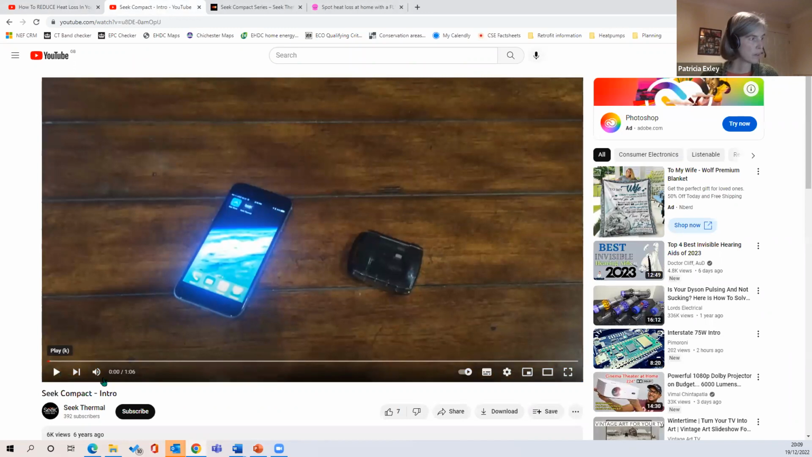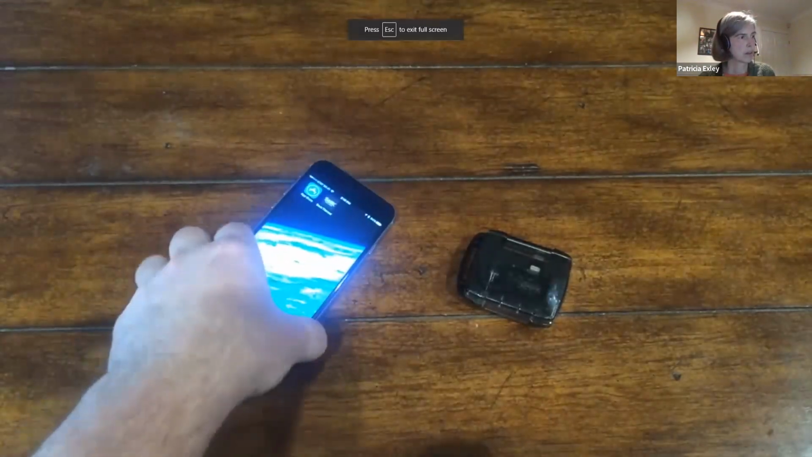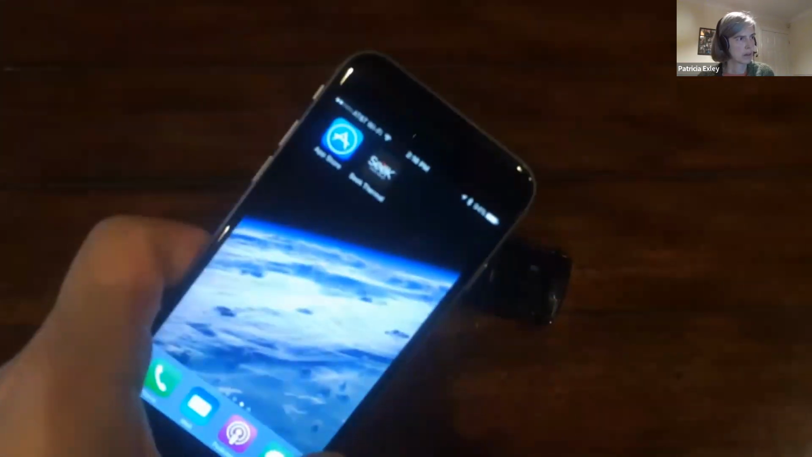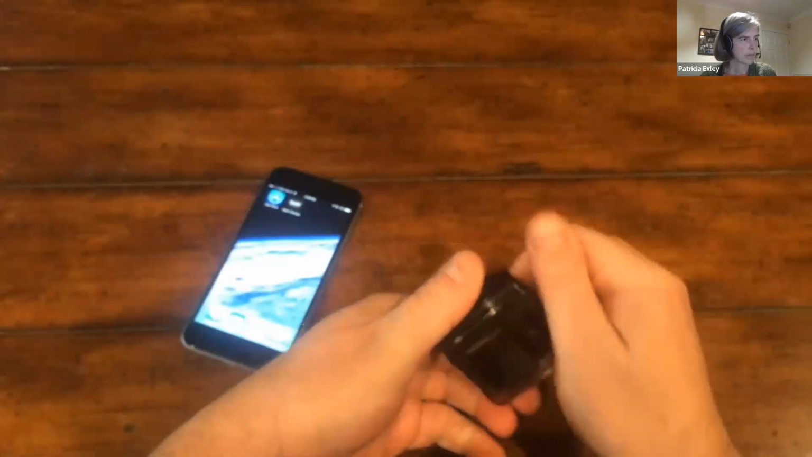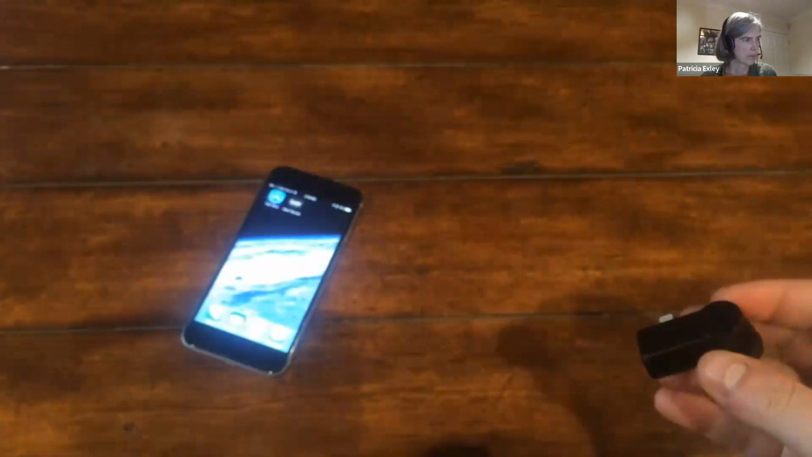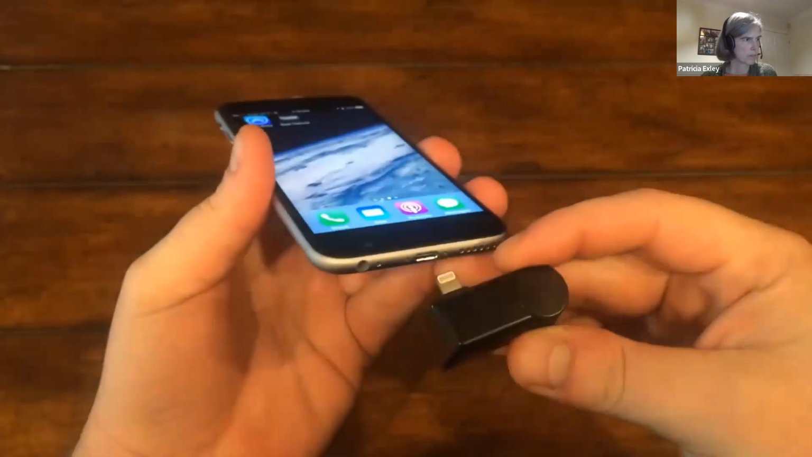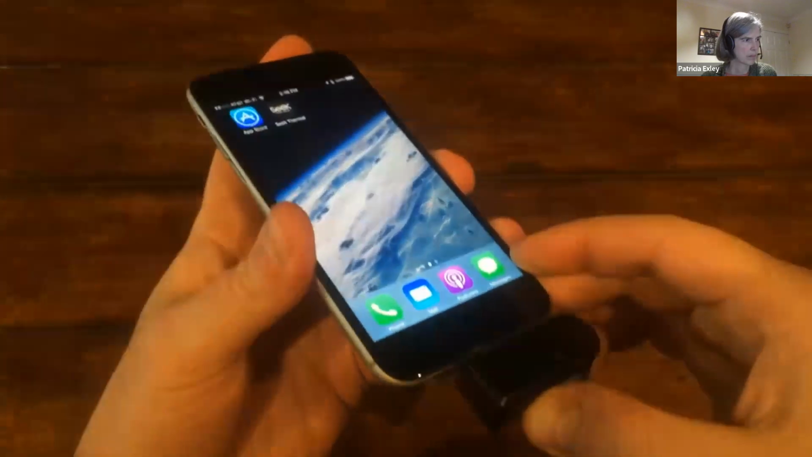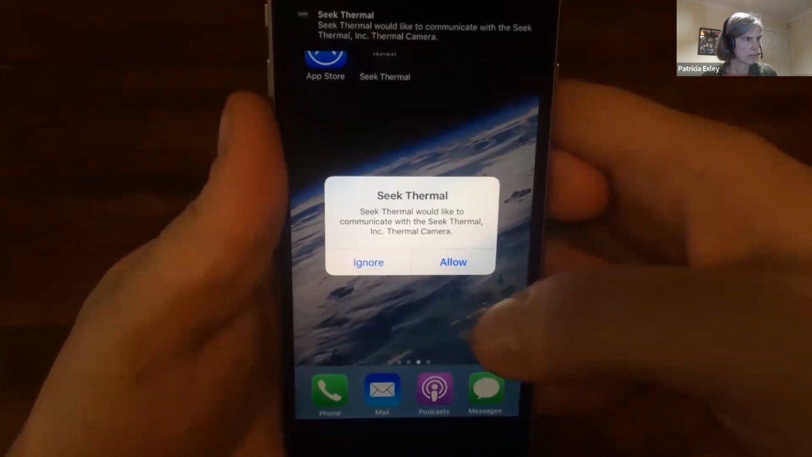Let's do a quick intro to your Seek Compact Imager. You'll need to have downloaded the Seek Thermal app from the Apple or Google Play app stores. Just search for Seek Thermal. The app is free. You can launch the app and then connect the camera, or if you connect the camera before launching, the app will auto-launch on Android showing a permission request for the USB port, or on iPhone it will show a pop-up message encouraging you to launch the app.